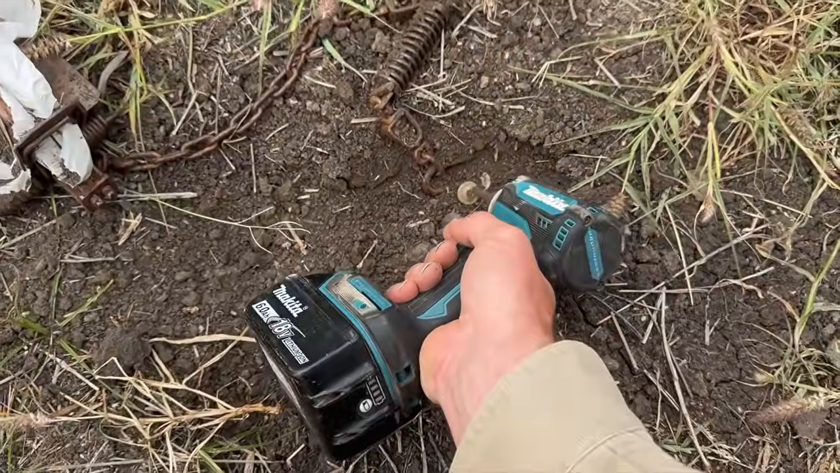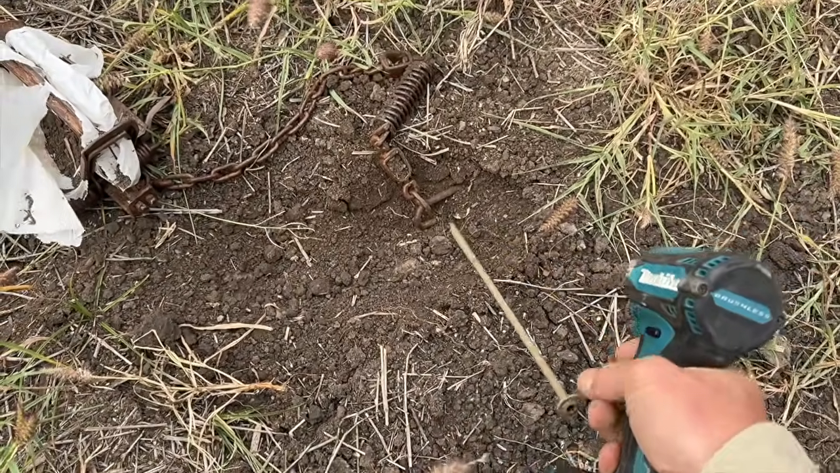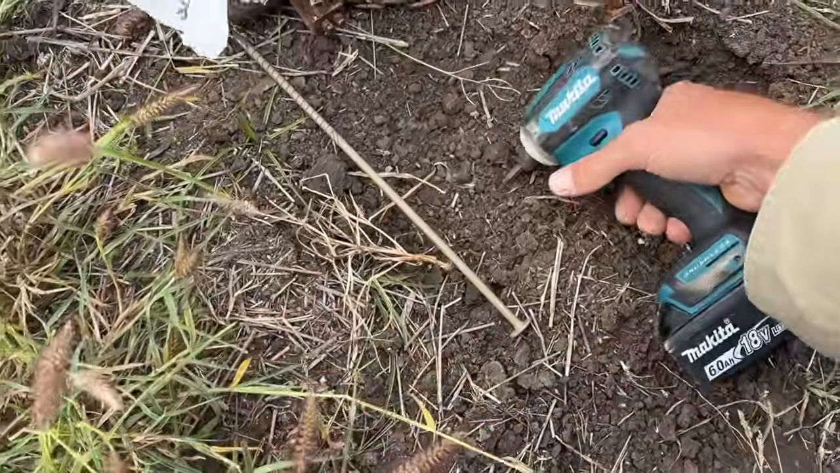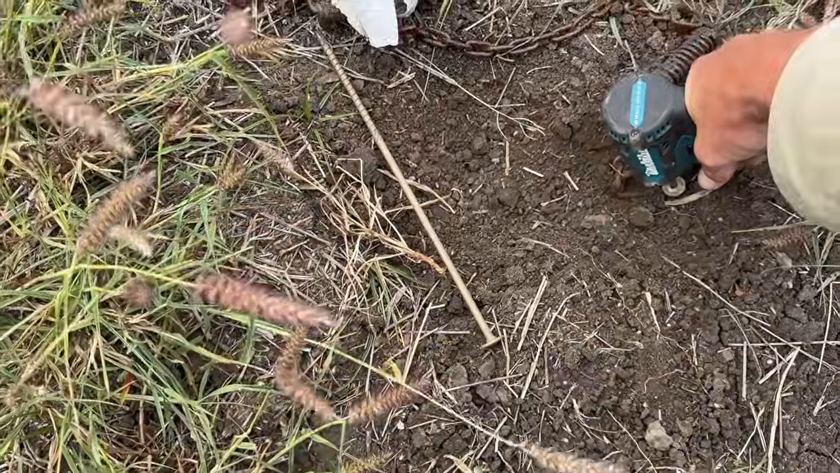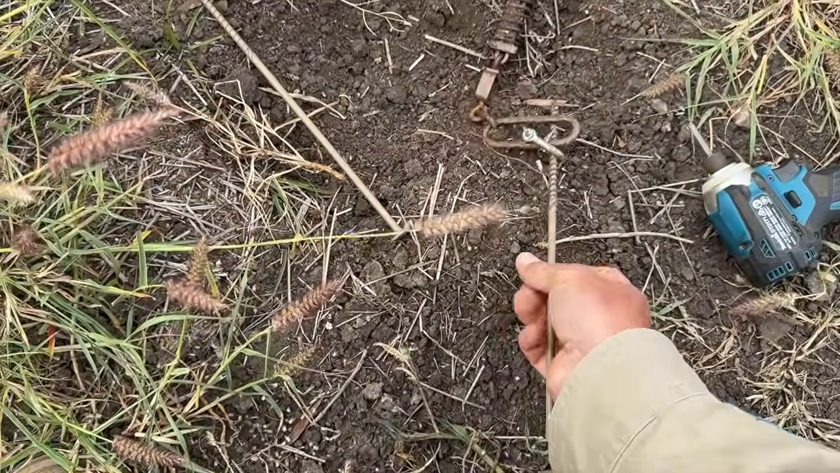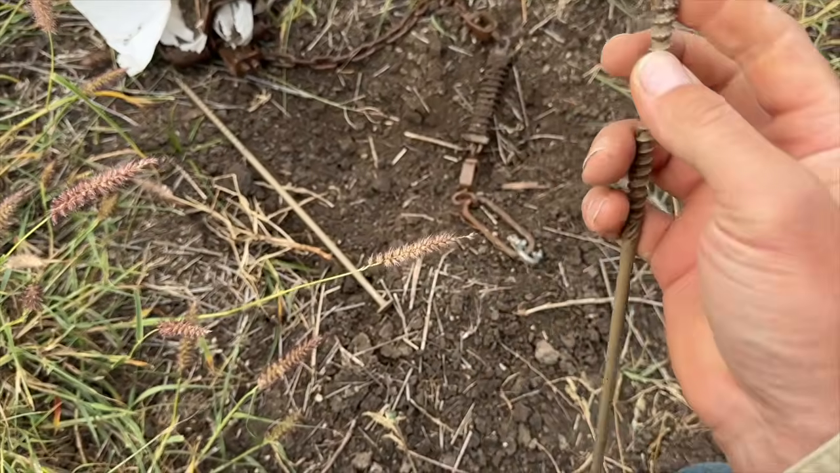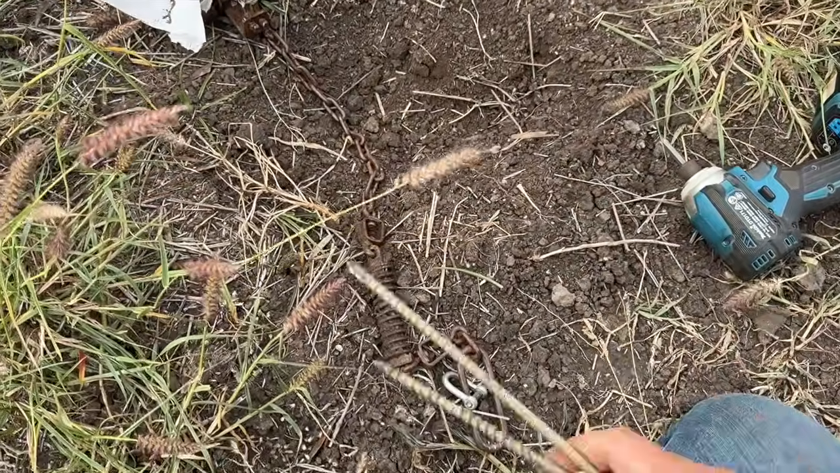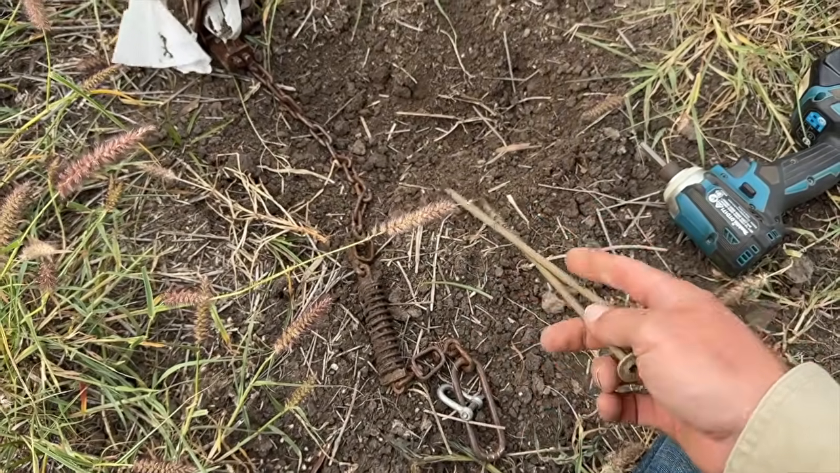This is that makes it easy getting the stakes out like that. So yeah, they're probably better used in hard ground than this soft stuff. So anyway, didn't get anything to try it here, but that's why I wouldn't use one just on its own. Maybe on a fox, but definitely not a dog.